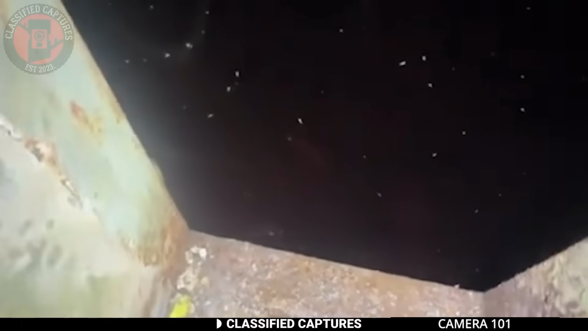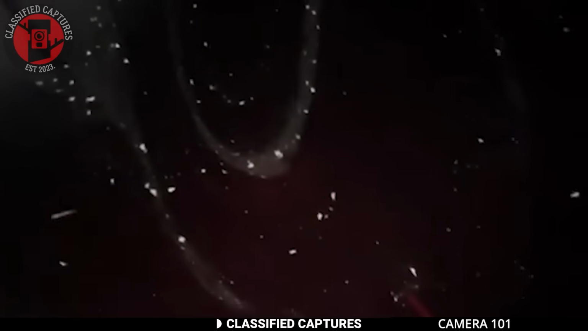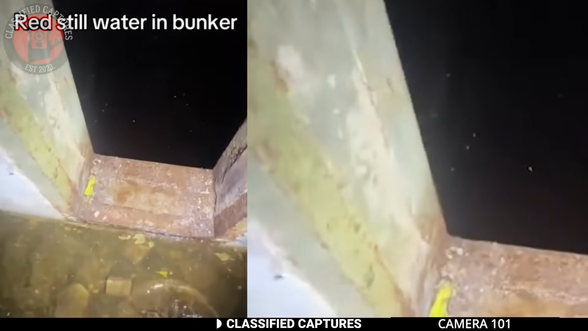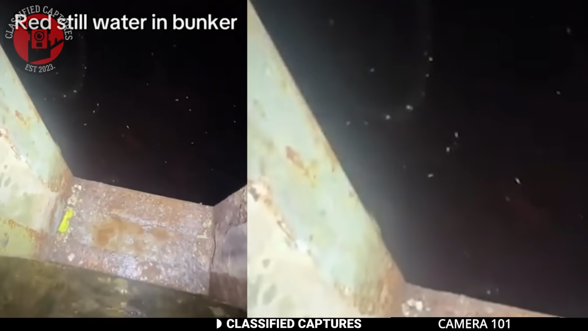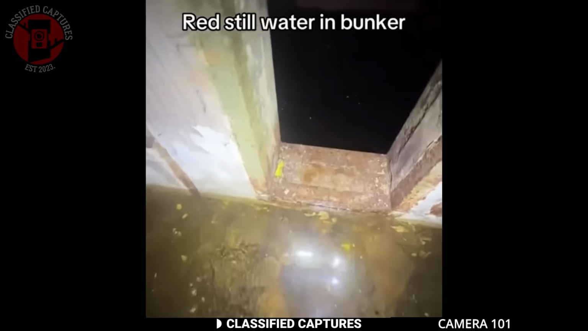But just because it isn't blood doesn't mean it's safe. That water could be toxic, loaded with bacteria, chemicals, or gases just waiting to be disturbed. Bunkers were built to contain things. Whatever's in there might be better left alone. So no, it's not blood, but honestly, that might have been the least terrifying option.